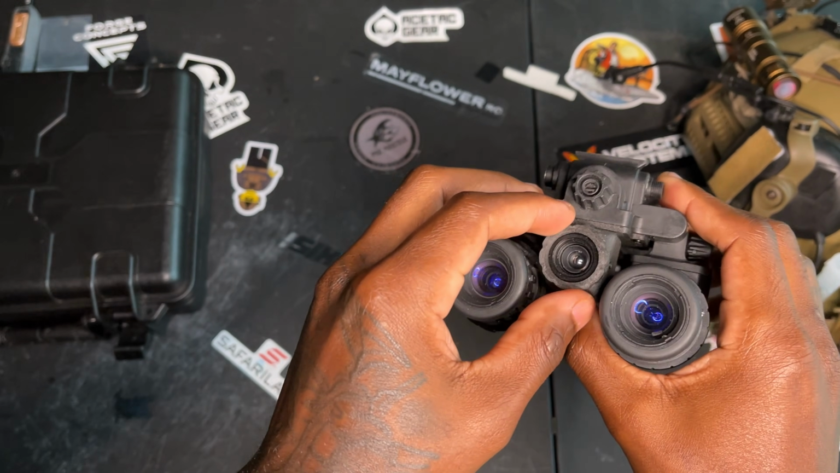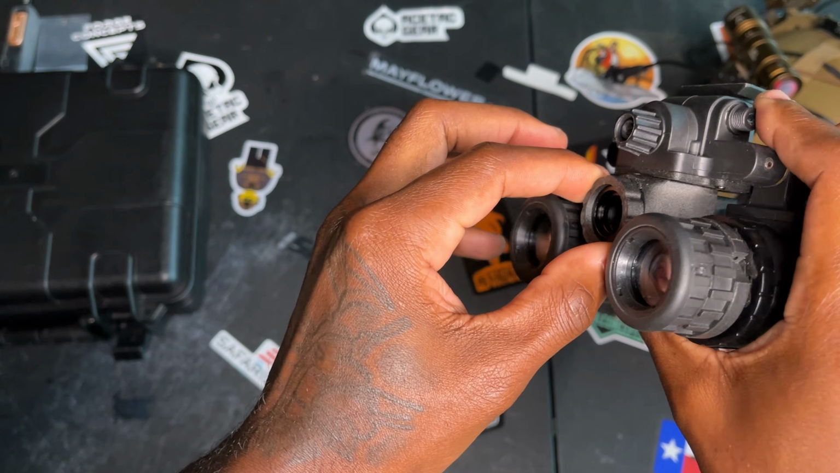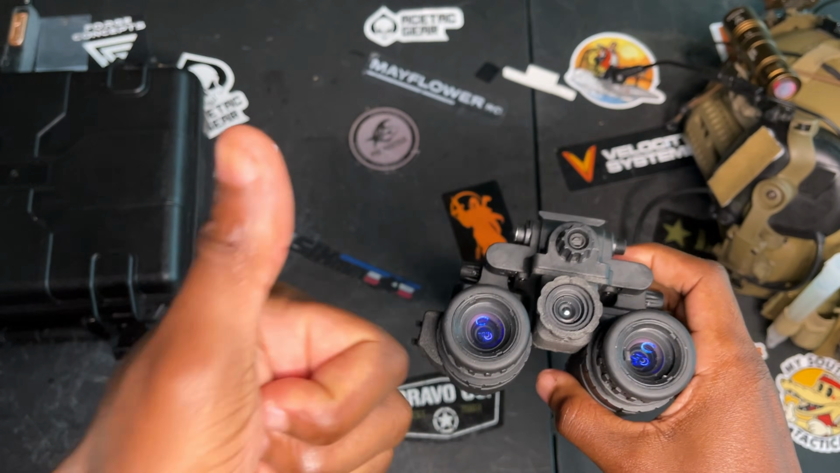They also added one of their first QC patches, if you would say, where they noticed that in humid environments, the thermal imaging sensor may become unfocused. So they added a little adjustment wheel at the front there to help manually focus if that were to happen.